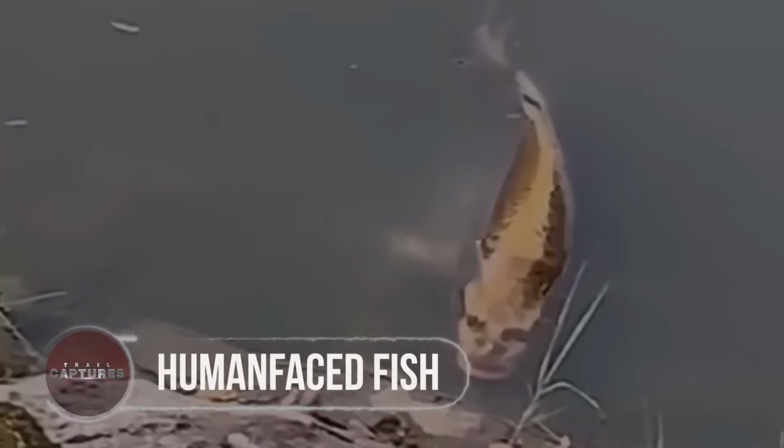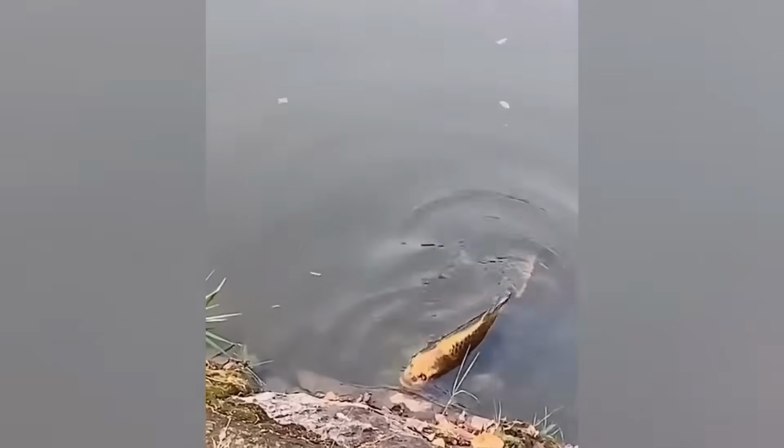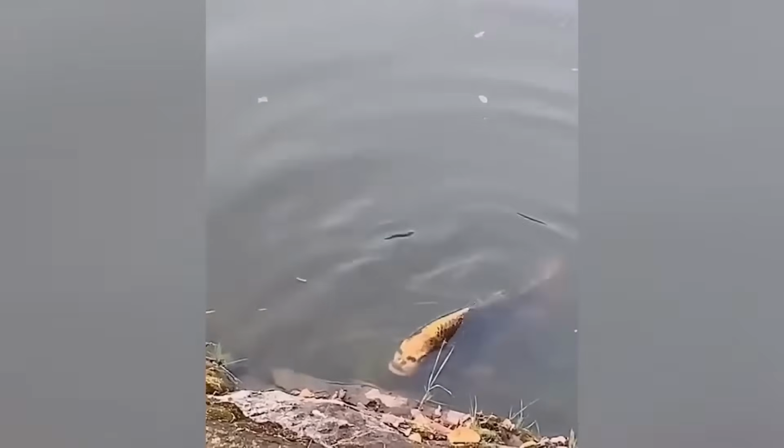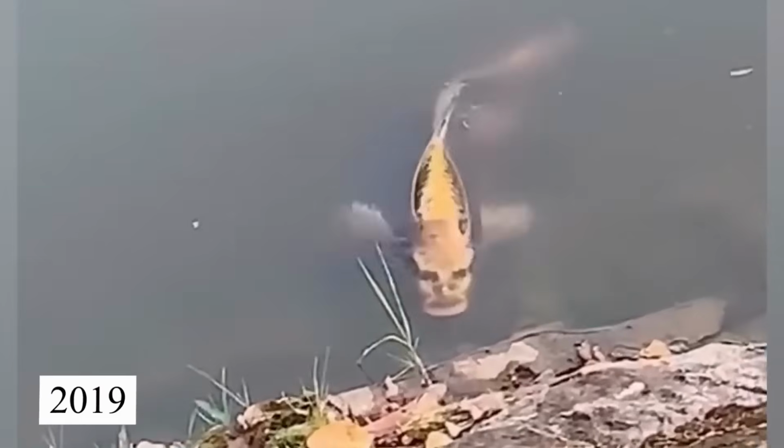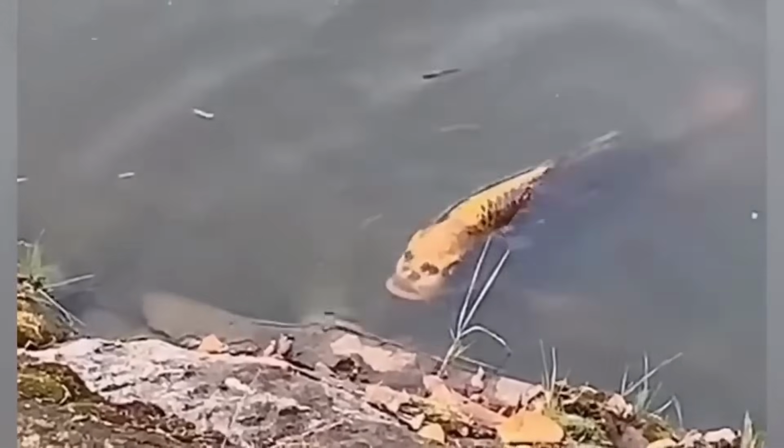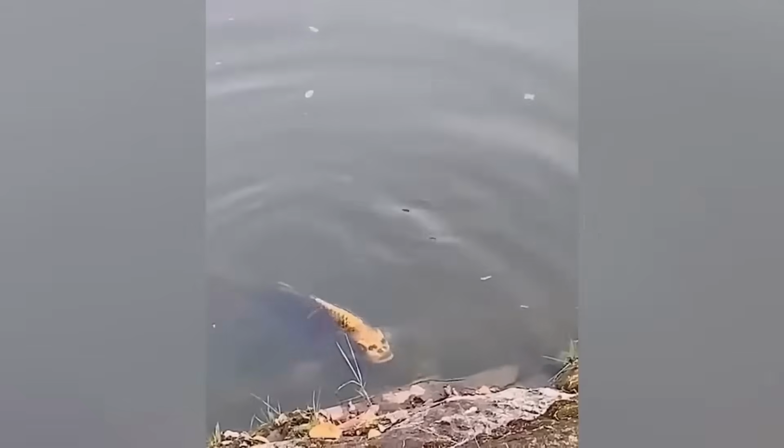Human-faced fish. A fish with a human face. It's possible that the video's real, but it's also possible that it's simply a carp, and the particular camera angle at its scales has given it the appearance that it has a human-like face. The video went viral in November 2019, and people are still confused by its presence. I don't know. Personally, I'm thinking it's a carp with some strange genetic mutation.